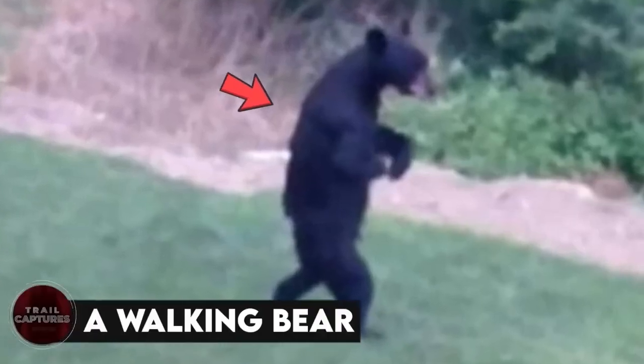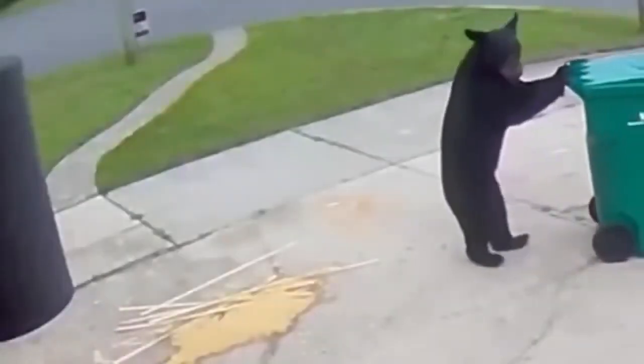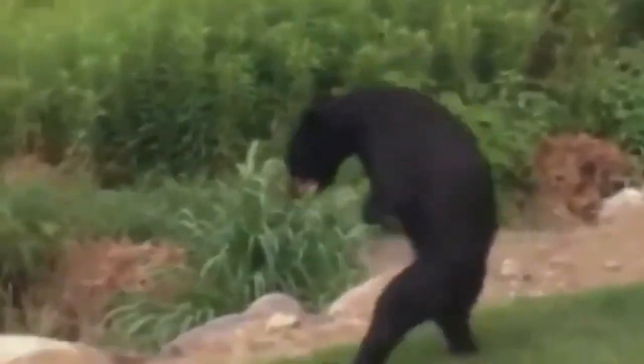A walking bear. For those of you who think bears walking is something normal, wait till you see this one. This bear sparked a mystery in the whole of New Jersey when it was always seen walking upright. It is not something bears usually do, so some people were quick to say that it wasn't a bear, but something else. But then, after careful investigation of the matter, it was revealed that the bear had his front paw injured, and this was why it couldn't walk normally.